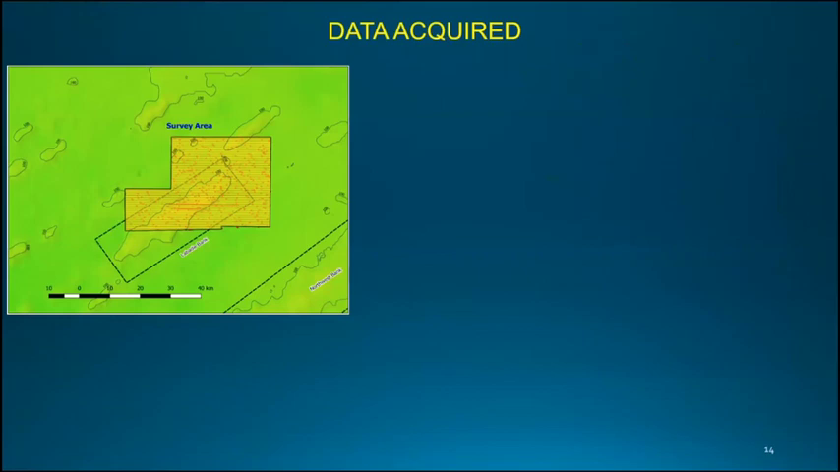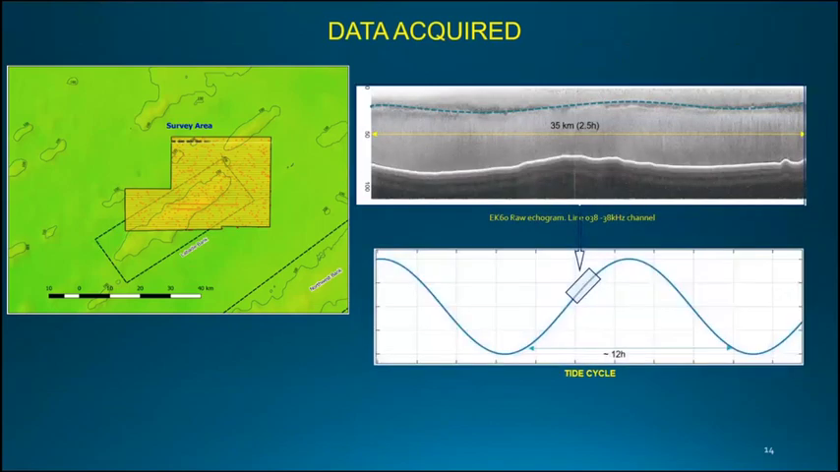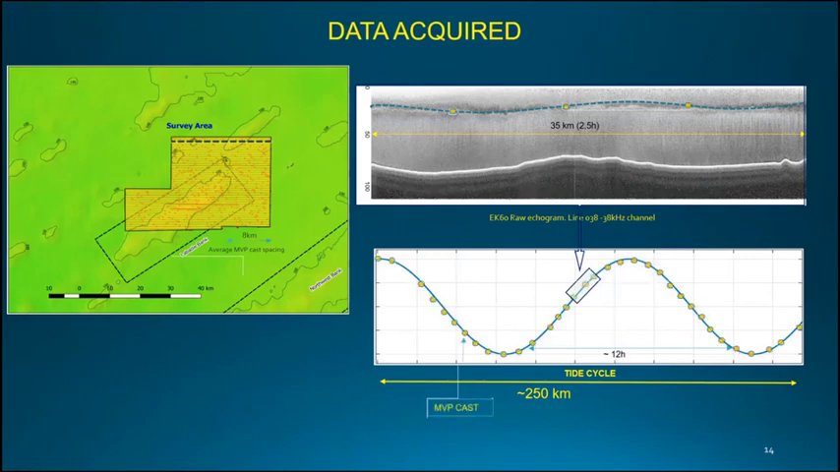So this is a plan view of the survey area. These are the lines. Each of these 500 points represents an MVP cast. This is a section of an echogram. Each line corresponds to a section of 35 kilometers, taking 2.5 hours each at 8 knots. And we can see here this boundary layer that could be part of the tidal cycle. Each echogram corresponds to about 1/5 of the tidal cycle.